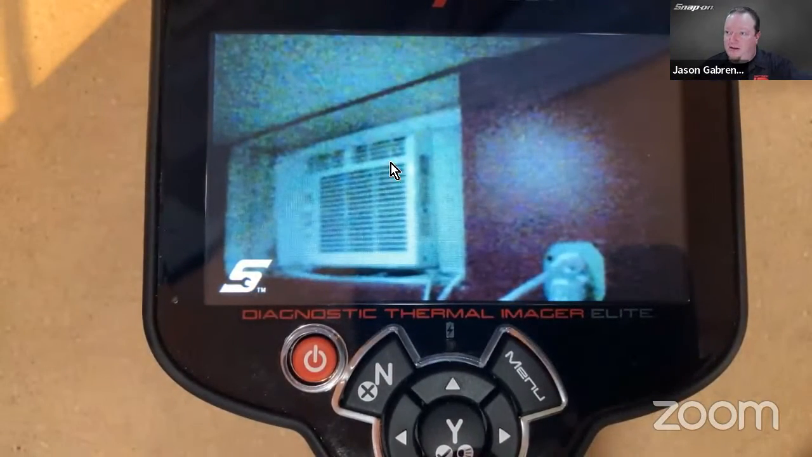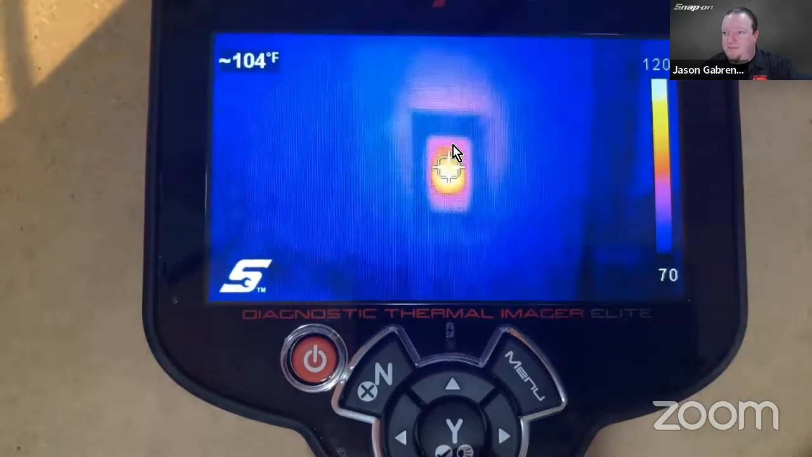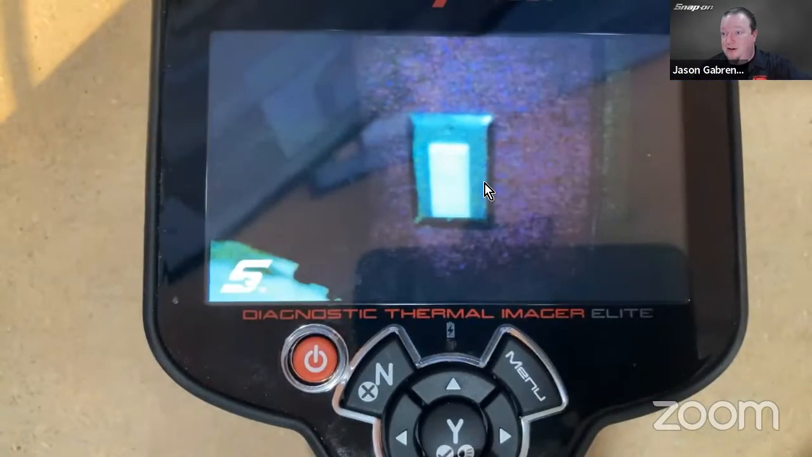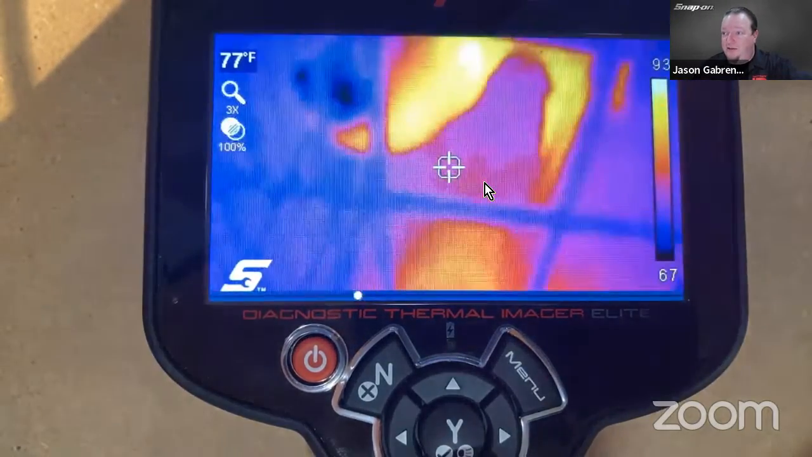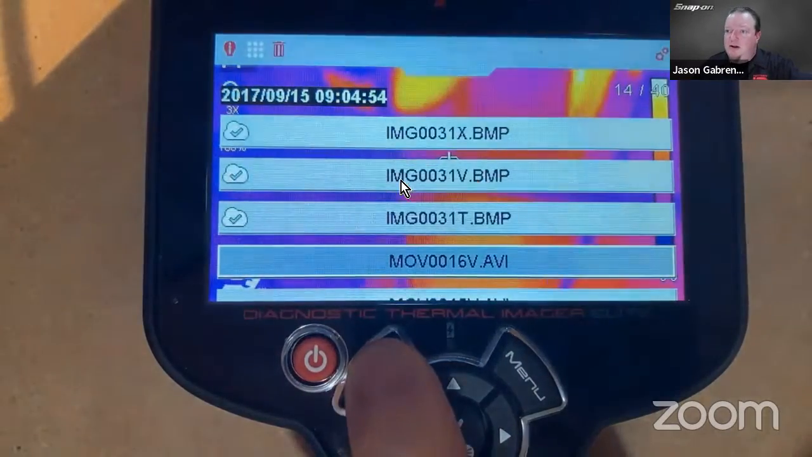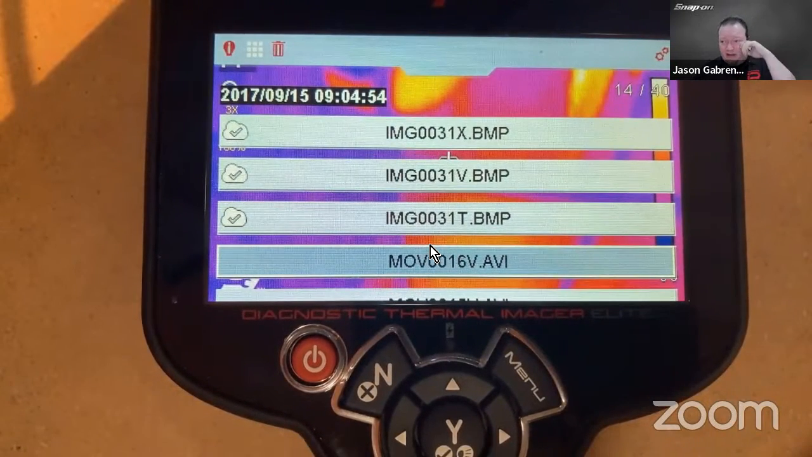And then if I go down, there's the wall, and then there it is without anything on it. And then there's a switch too for that. You can see how the switch is warmer too. So a lot of different things we can see with that. There's a video, so you can save the videos. Now, how you would get these off the tool is the videos need to be taken off using USB. So it does come with a USB charger. So the same cable you use for a charger, you can offload them onto your computer. You just plug it in with the USB cord.